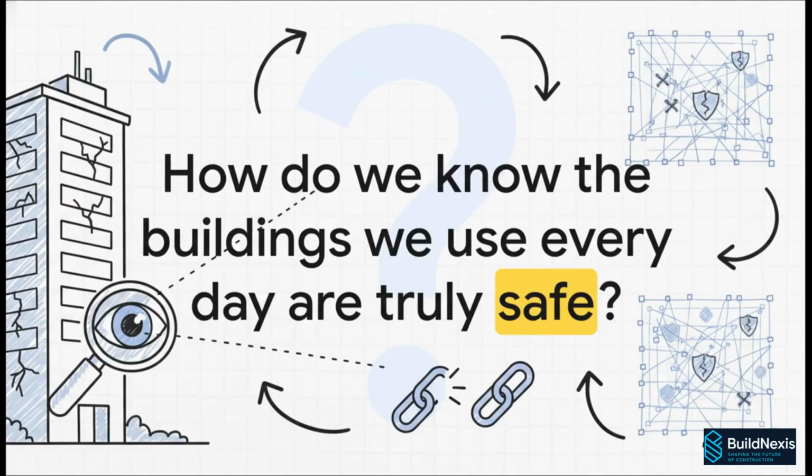You know, it's a question we probably don't think about enough. We just trust that the structures around us are sound. But as our infrastructure gets older, we really have to ask, how do we know? Because the way we've been checking them has some pretty serious hidden flaws.